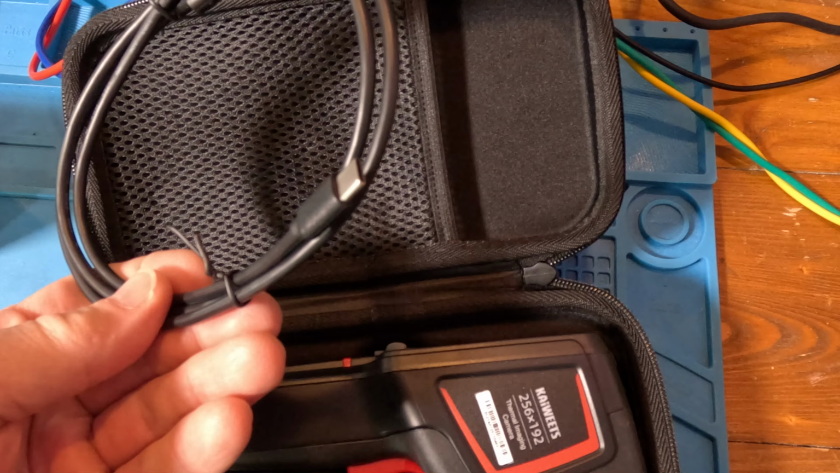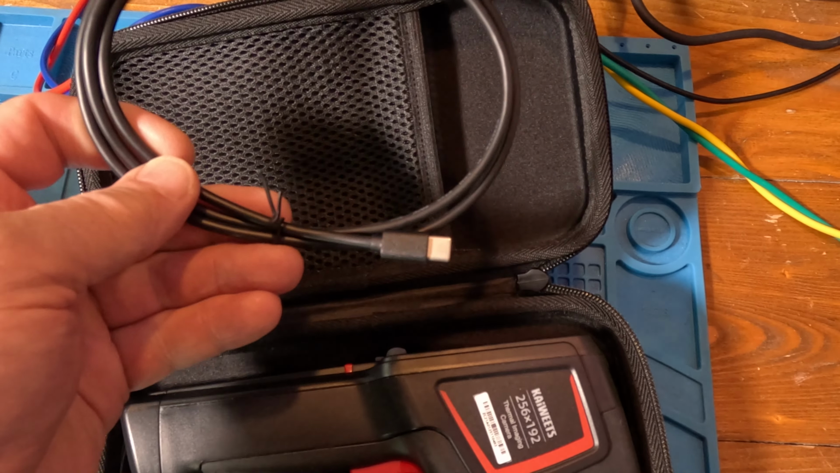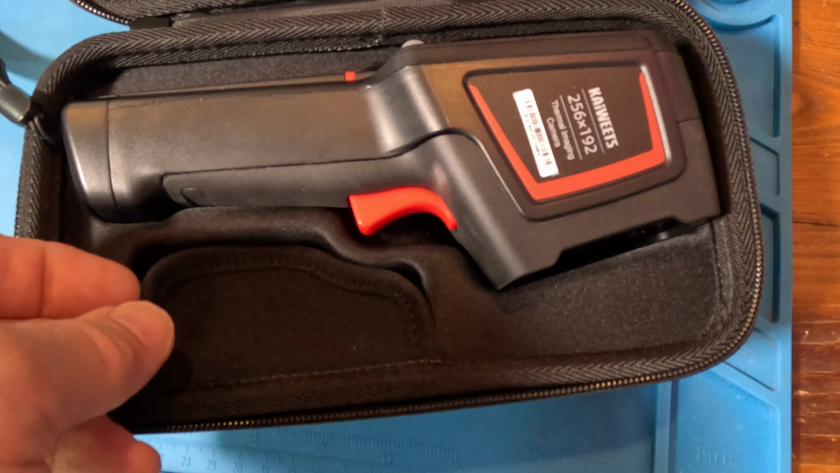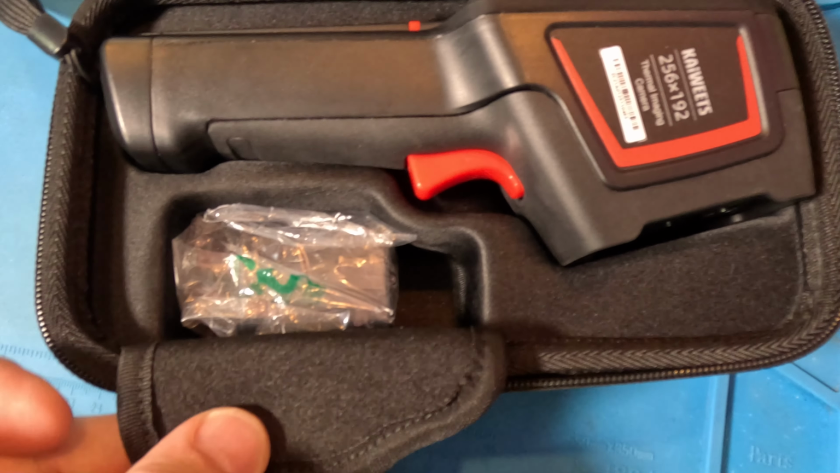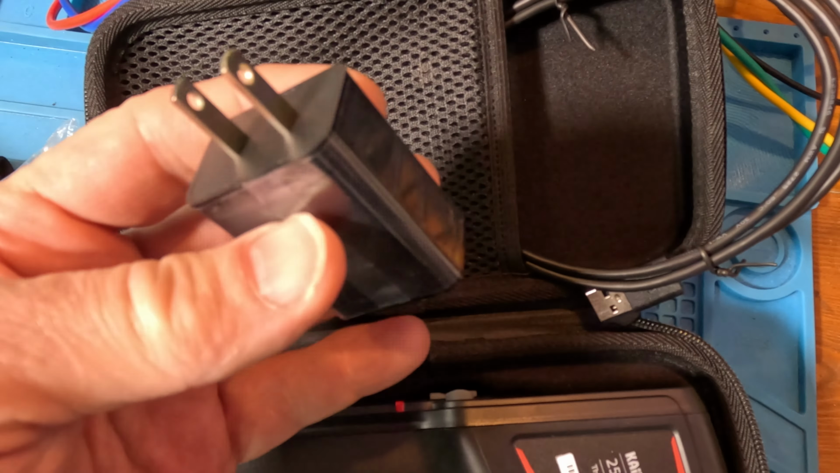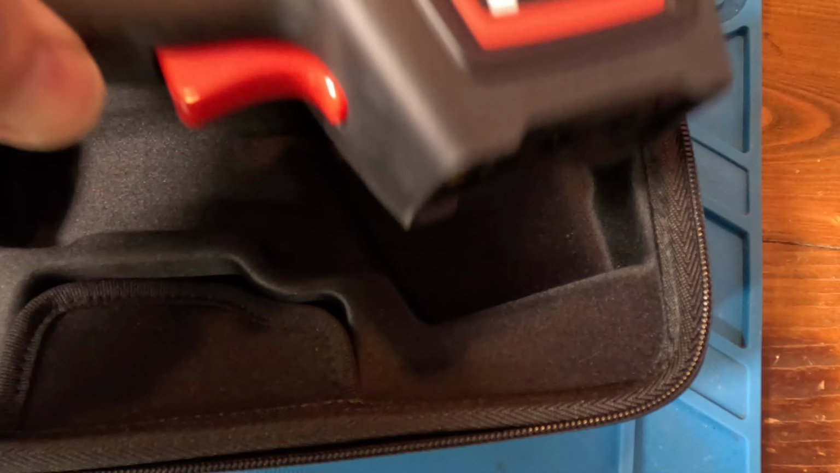Nice pocket there to hold a nice lengthy USB to USB-C connector, okay? And then we have the camera, but you know what? There's this interesting thing. This feels like a neoprene, kind of a gushy cover. And it's just, I guess, a cover to hold the AC to USB adapter.